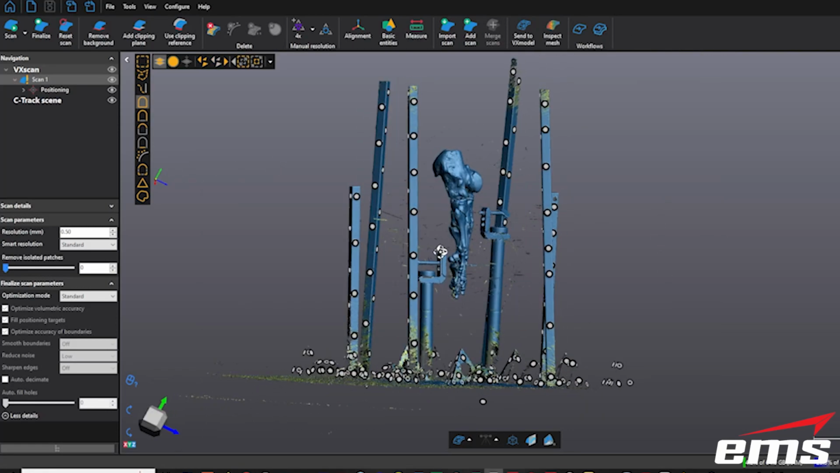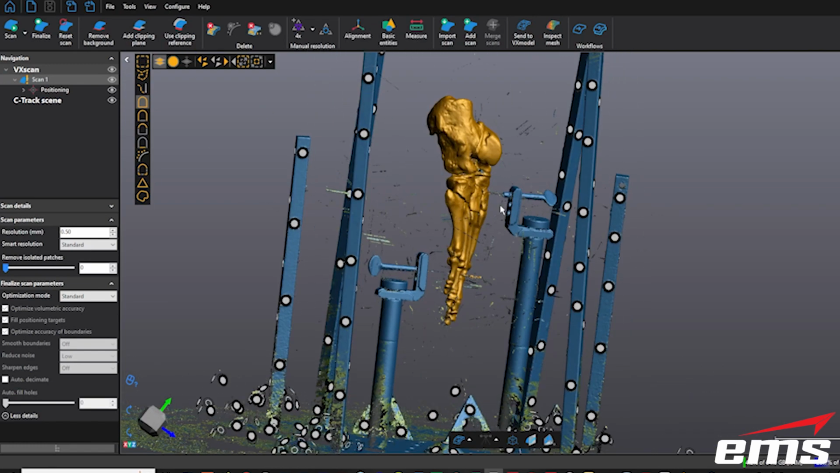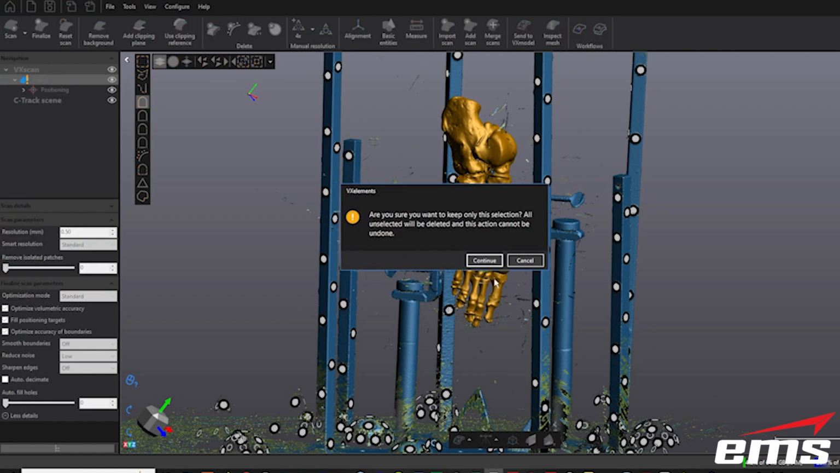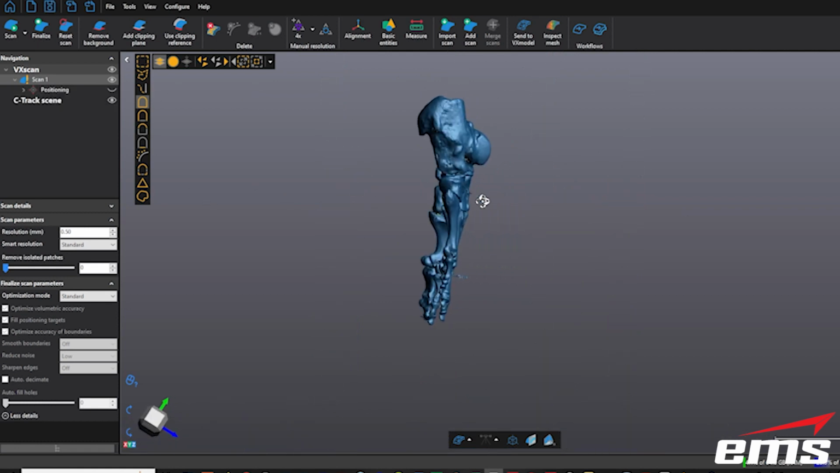Okay, and finally, our foot model that you see here. Now you can zoom in. Let's try to select it. And again, by using those needles to hold it, it does a great job. I don't have to go in there and try to manipulate and clean up the data. So let's go ahead and hit OK and keep just what we selected. Turn off those points.